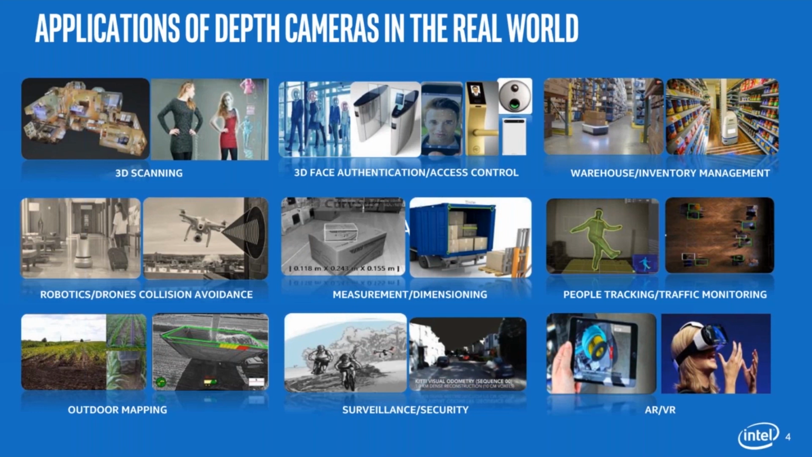We're in robots, of course, surveillance, AR, people tracking. All of these are actual devices that we have design wins in. It's amazing how this market is continuing to grow, and we're finding more and more interesting use cases, such as the latest one is to monitor chickens' health. So we are finding some interesting uses to this depth camera.